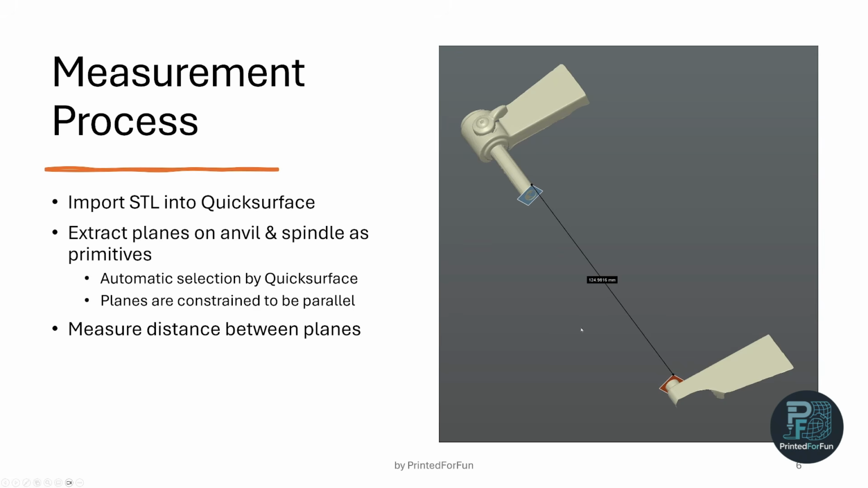And then I measured between the edge points of these planes, maybe for those a bit more Quick Surface savvy people of you. At first you extract it as a base feature and you cannot measure the base features. So what you can do is simply sewing the surface, and then it gets a proper plane and you can measure it.